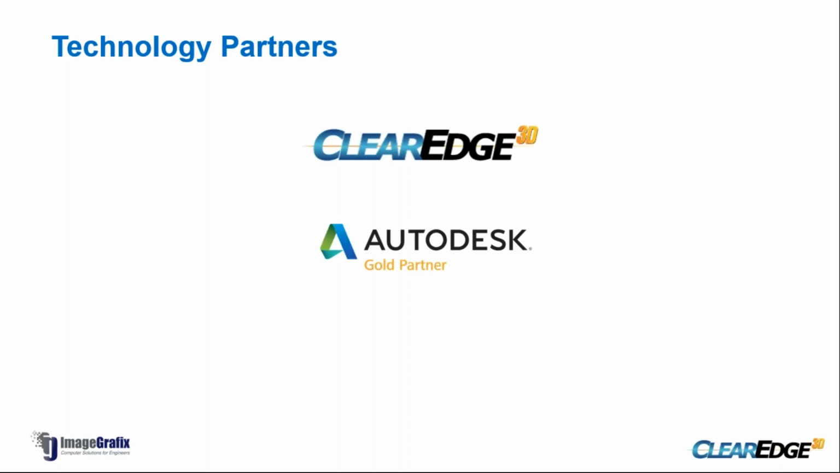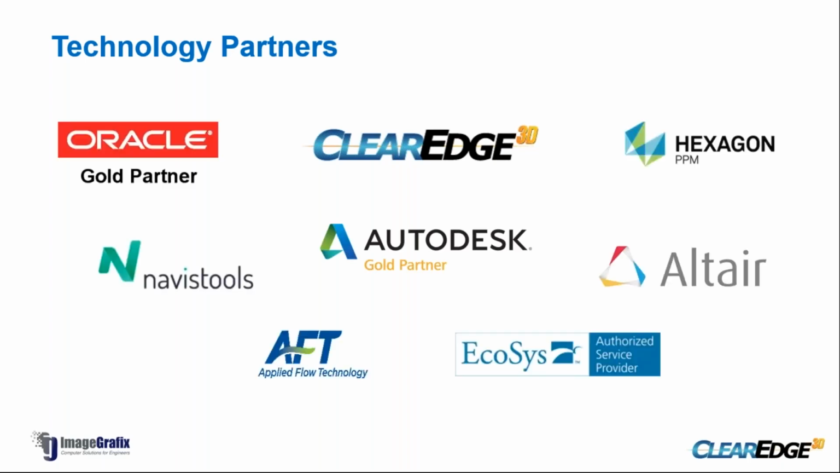We are an Autodesk Gold partner as well, and we are also an Oracle Gold partner. We deal with the Oracle Primavera Unifier products. Navis Tools is one of the products which caters to the IFC file. For example, if you are receiving a Navisworks file and you want to convert it into IFC, Navis Tools is an exporter you can use for conversion.